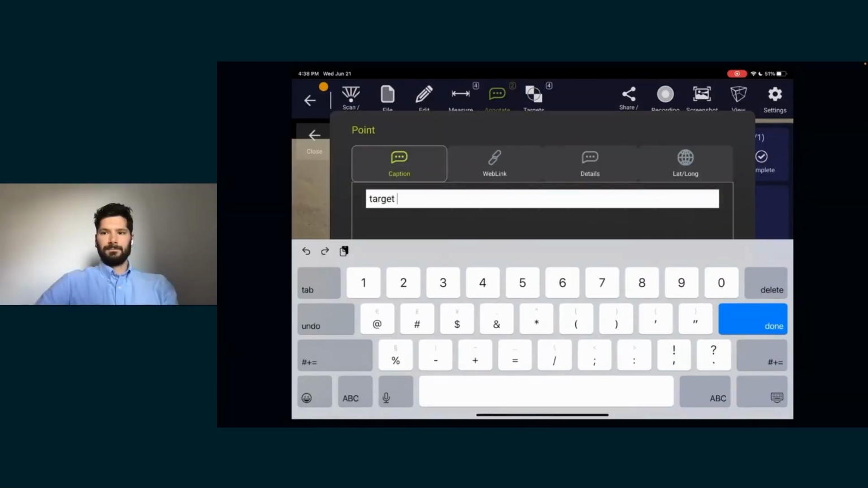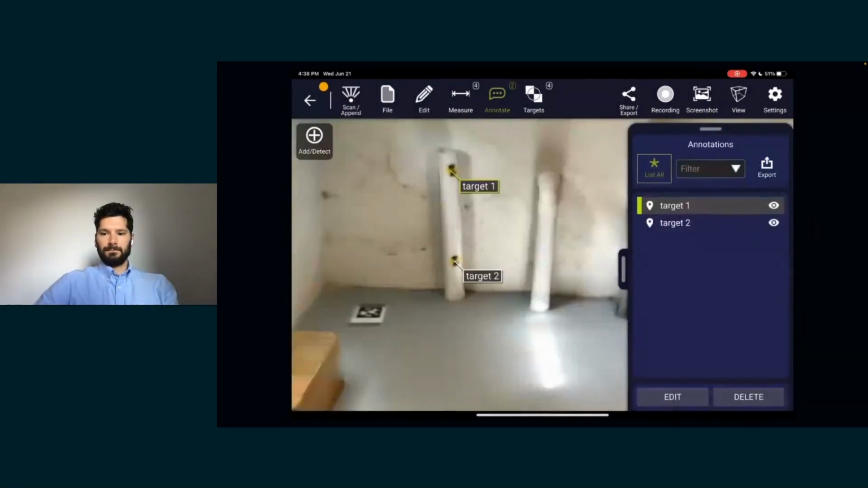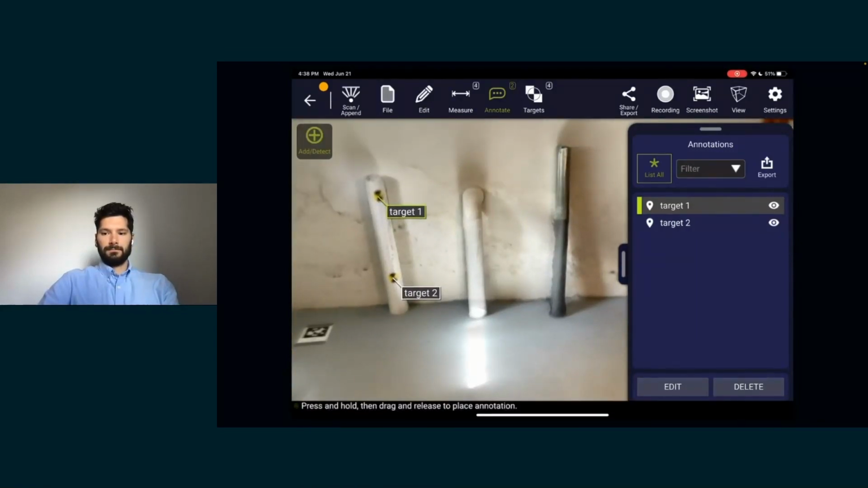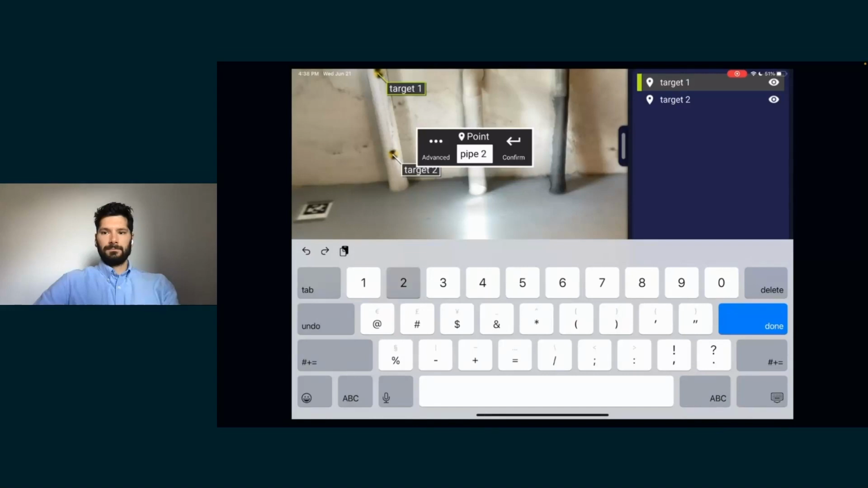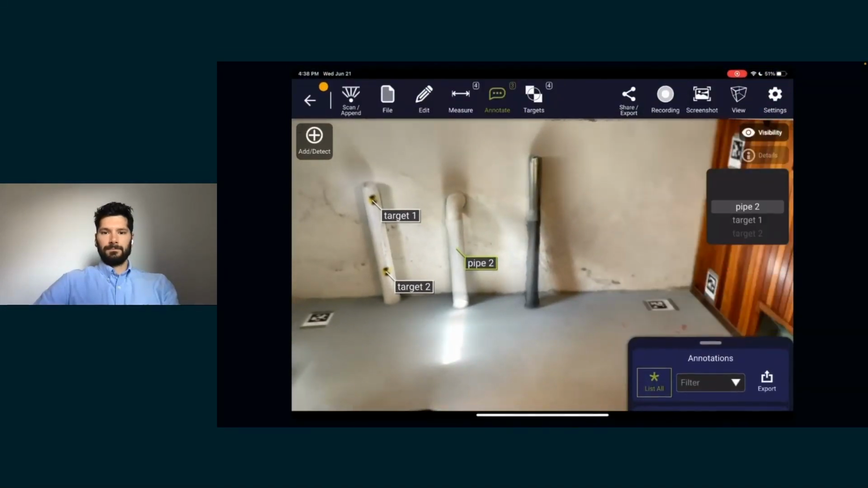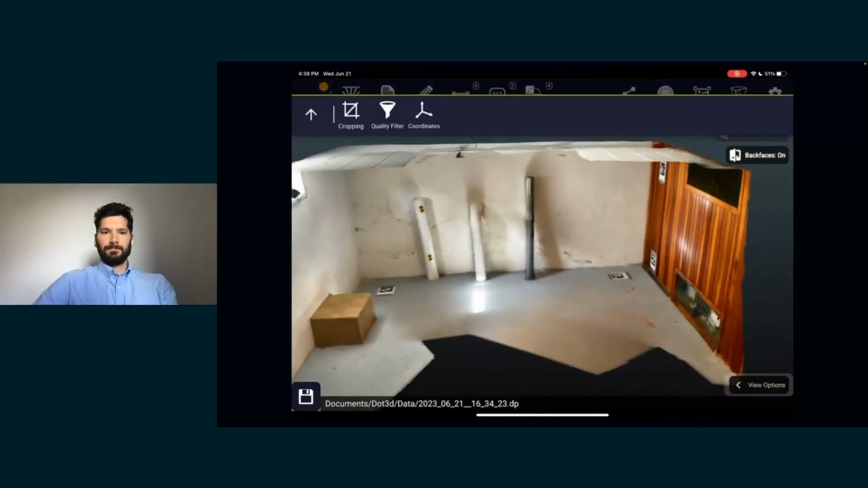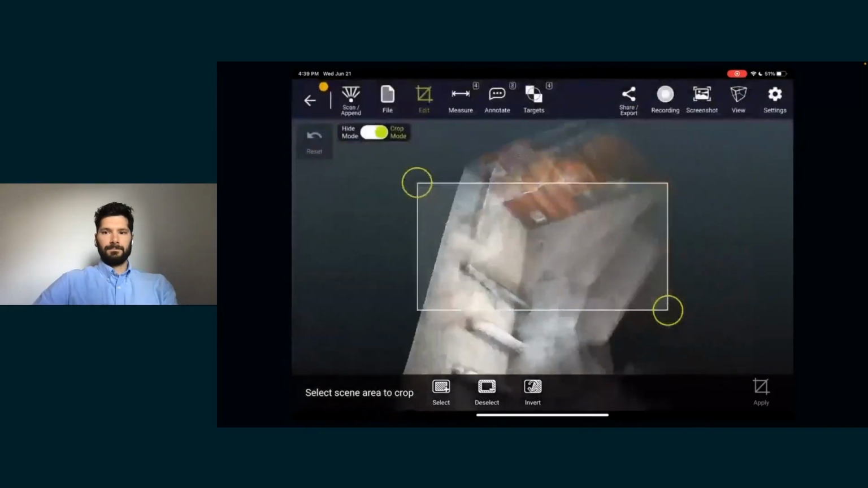You can add data. You can set your own classifications. All of this can be exported to a CSV or a JSON file as well for use within your system. And it can be multiple annotations, multiple photographs, as we've said. Here we're just saving the pipe as a point on the pipe. And as you can see, there's a list of the annotations.